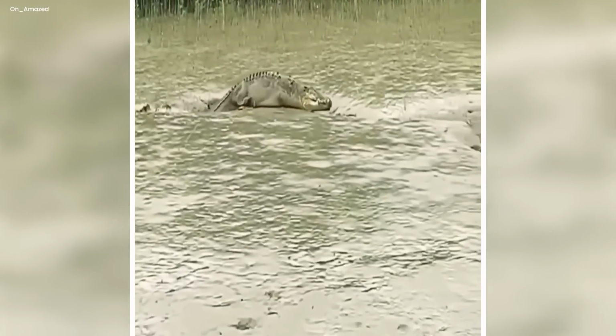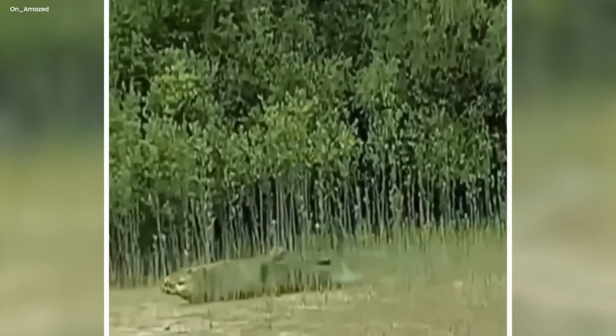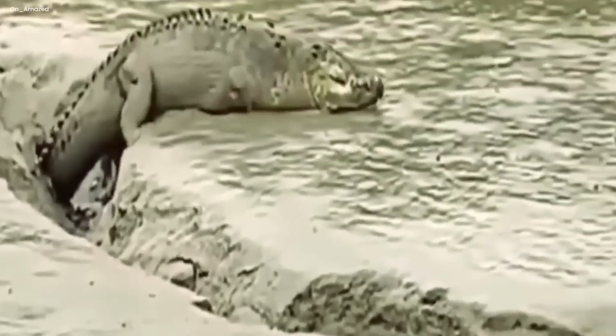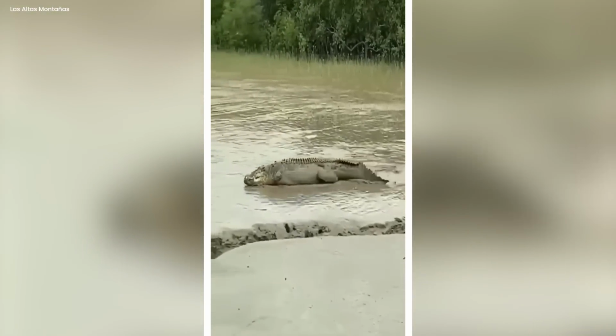Its tail was powerful and moved smoothly through the muck. What left everyone baffled was that this creature had no front limbs. It was as if this creature had an odd amputation, like nature had given it the body of a crocodile, but left out the front arms that crocodiles typically have.